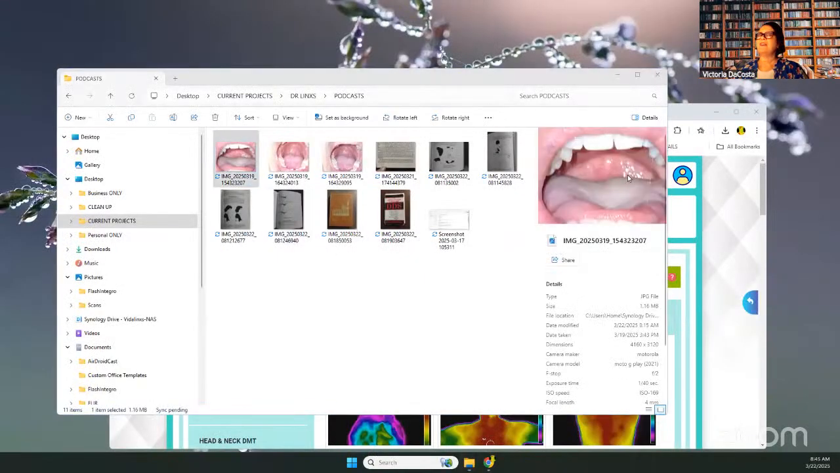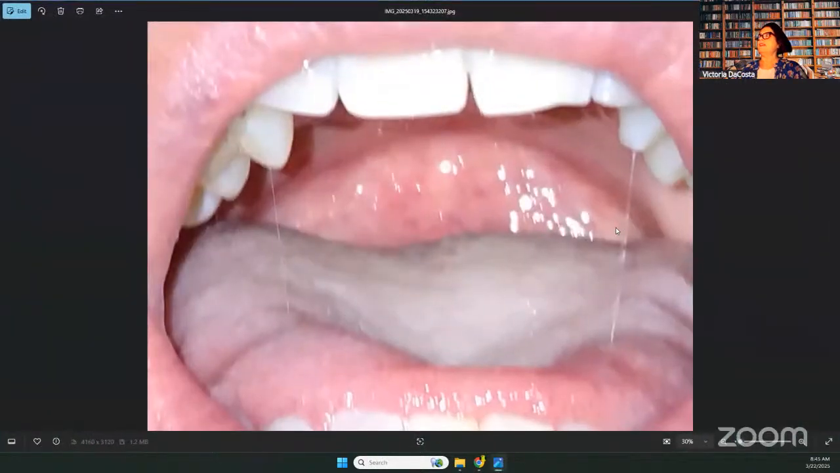But let me show you here. I'm going to share my screen here. Okay. And you can see here, here's a case where you can even see the stringy saliva. These are cases I'm evaluating and taking photos of, not even thermal. I take the thermal, but I'm taking photos as well. Where is the airway opening?